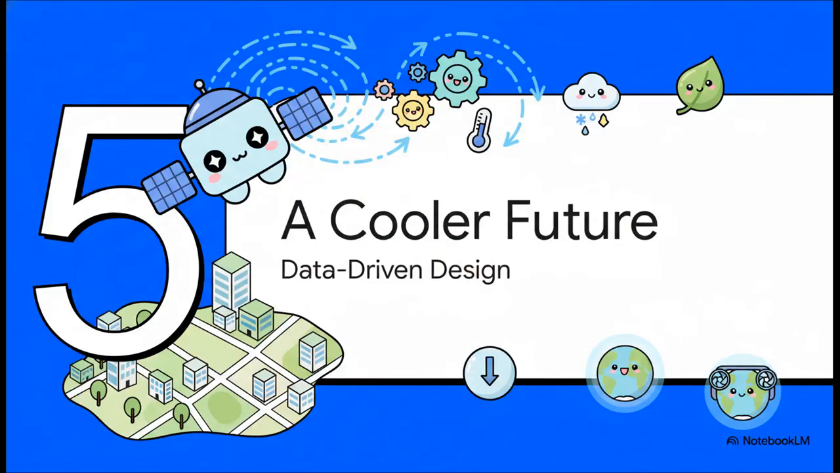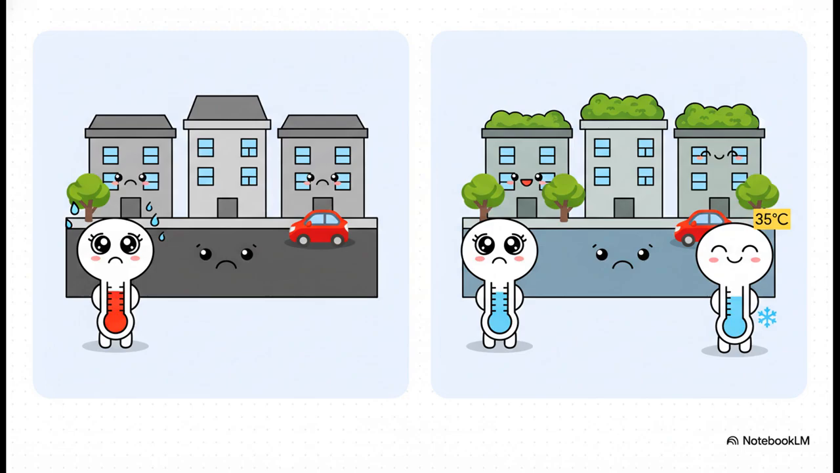But here's the most important part of this whole story. This incredible technology isn't just about finding problems. No, it's about designing solutions. It's literally a blueprint for engineering a cooler, safer, and more livable future for everyone. I mean, just look at the difference here. This is a tale of two streets. By making smart, data-driven decisions, like swapping out that gray infrastructure for green infrastructure like trees and cool pavement, we can slash surface temperatures and make our cities so much healthier.